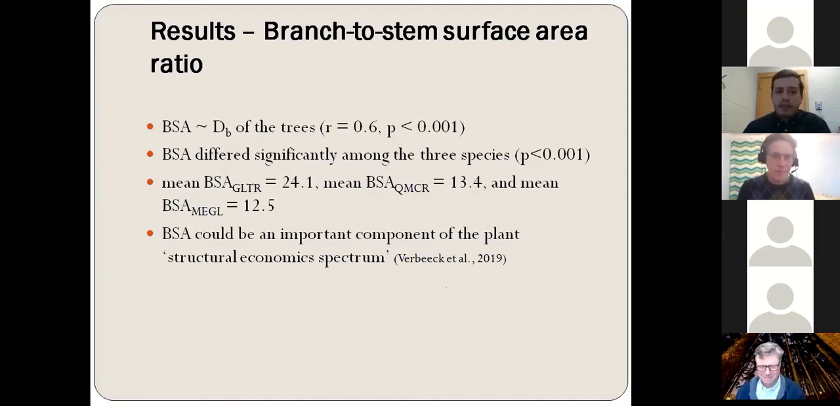We also found that the branch to main stem surface area ratio increased with the box dimension metric, which means that as the crown complexity and the fractal dimension of the tree increases, the trees invest more resources to build the surface area of their branch network compared to the main stem. We also found that the branch to stem surface area ratio differed significantly among the three species, with the Gleditsia triacanthos trees having the highest value of the ratio.